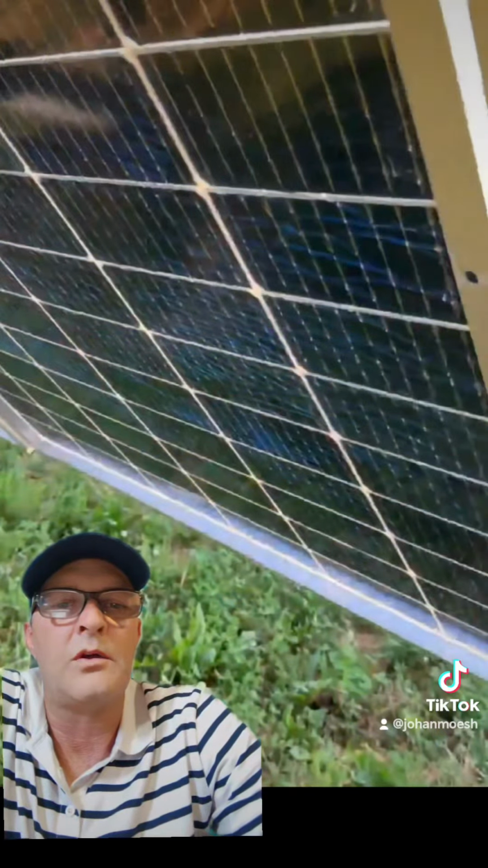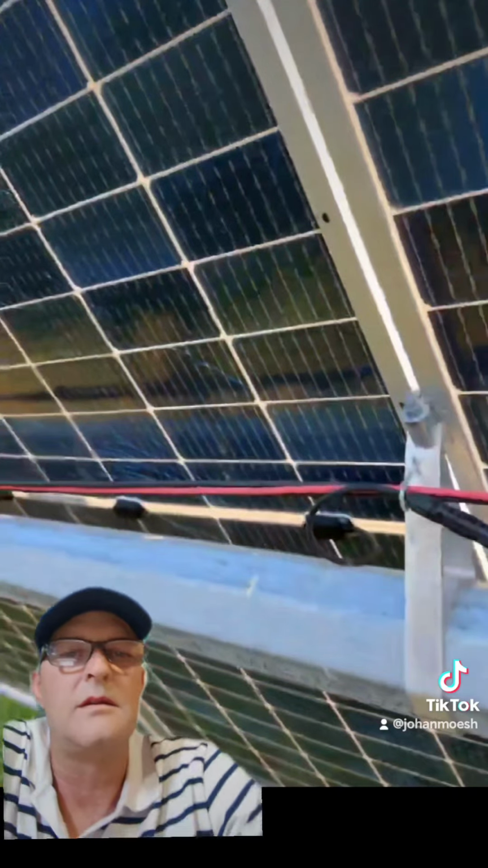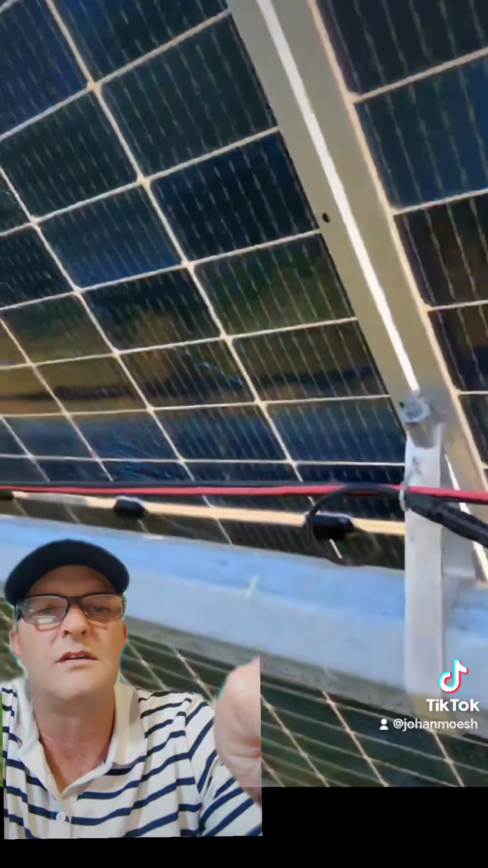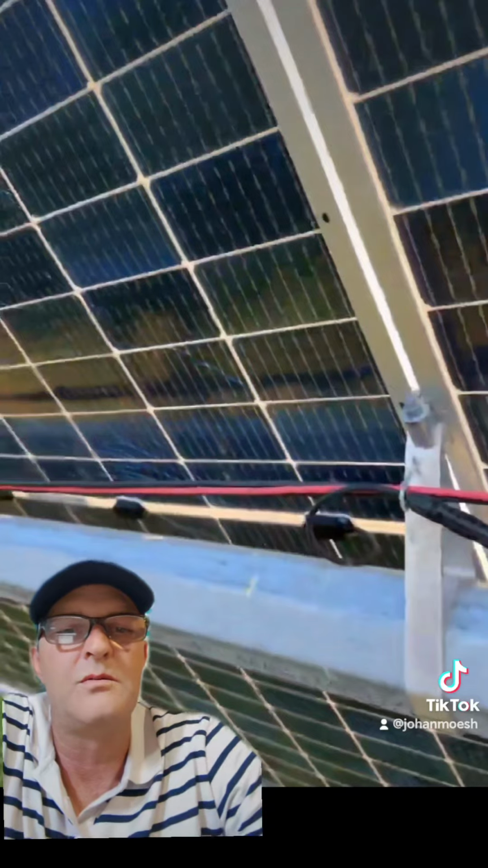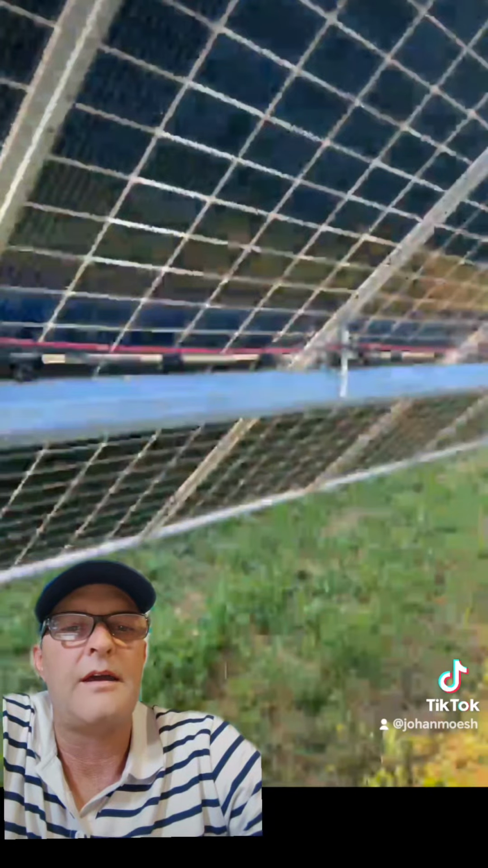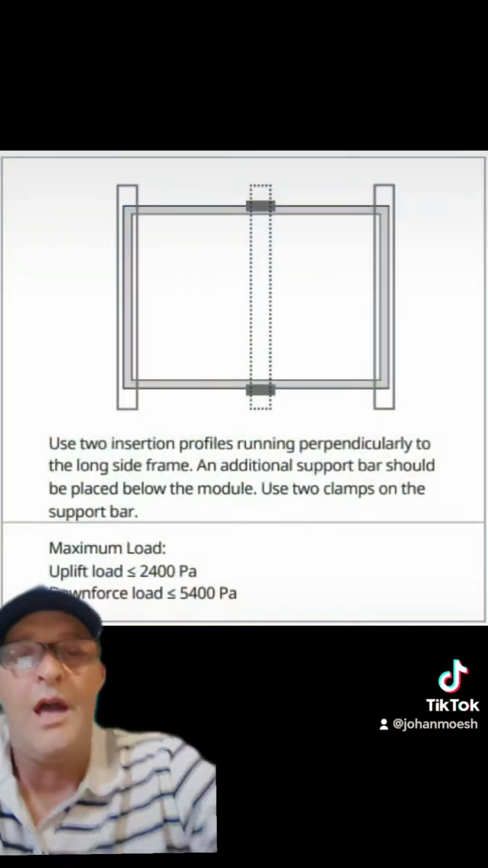Just another one of them on the cracked panels. So yeah, that is the middle of the panel where the white stripe is here. That's more or less the center of the whole cells. And see where it's tightened. Only two. Just another view, another angle. Yeah, so completely wrong.